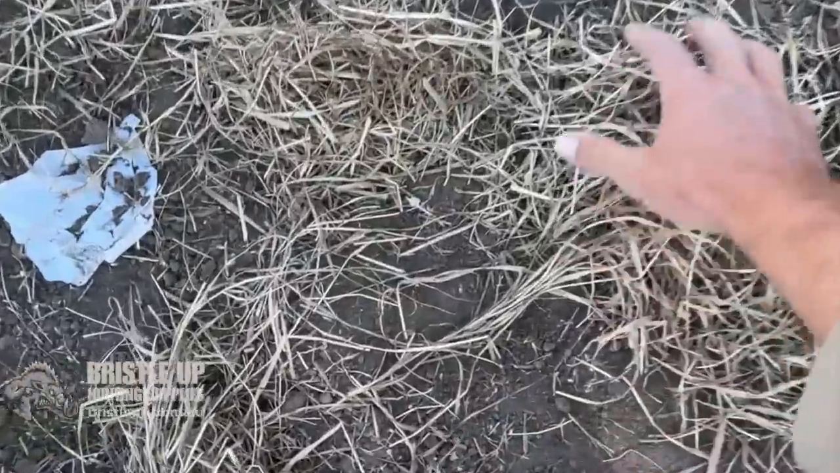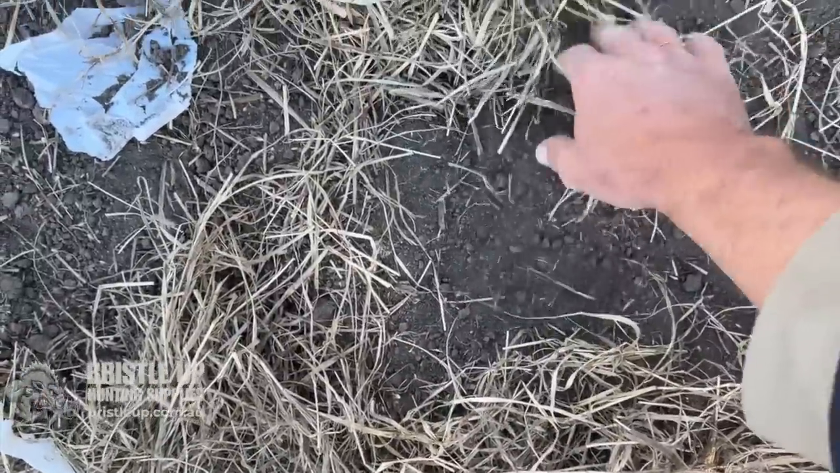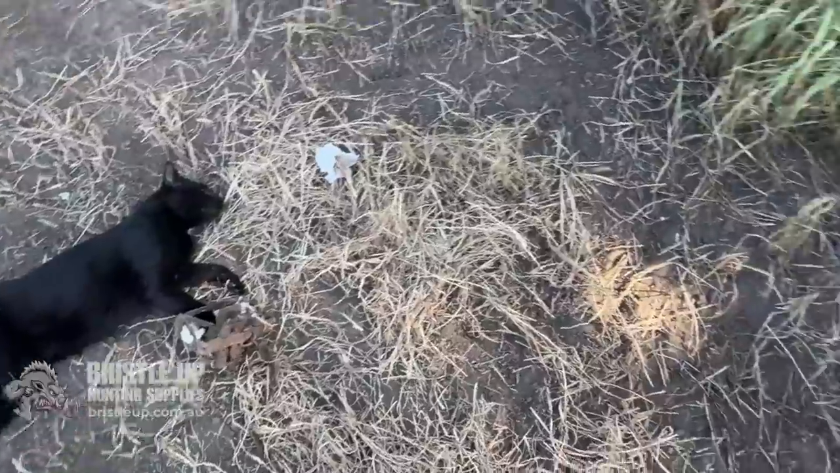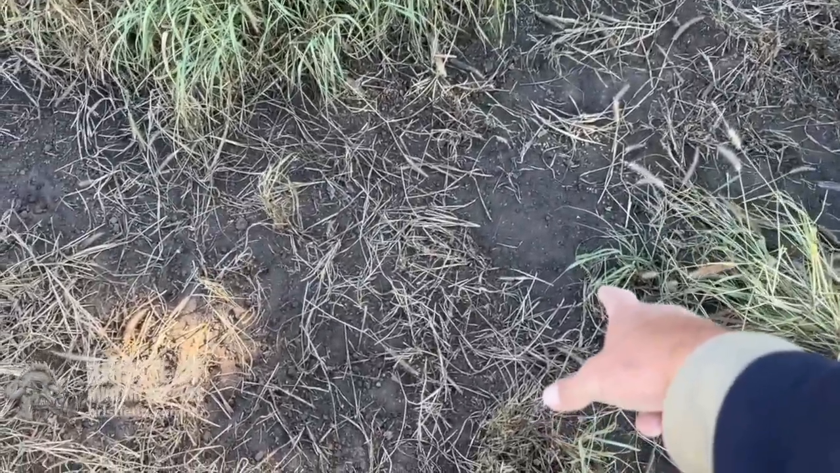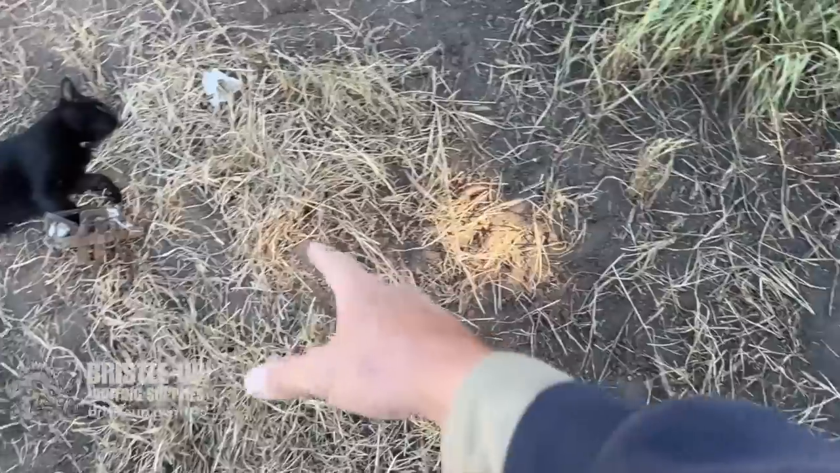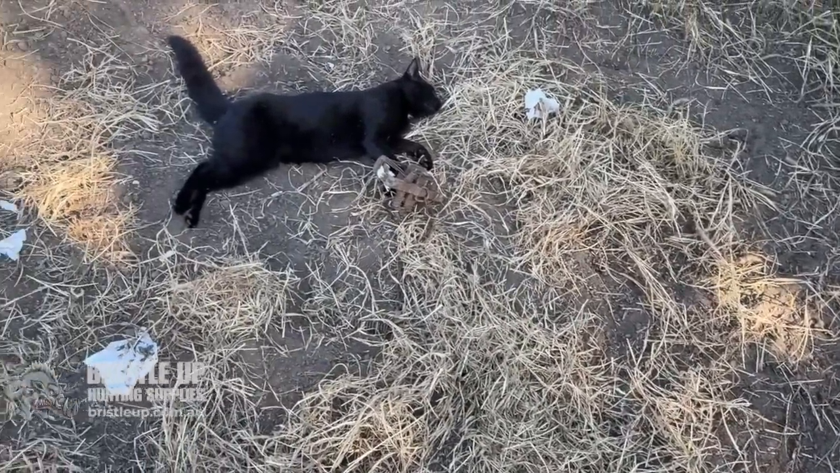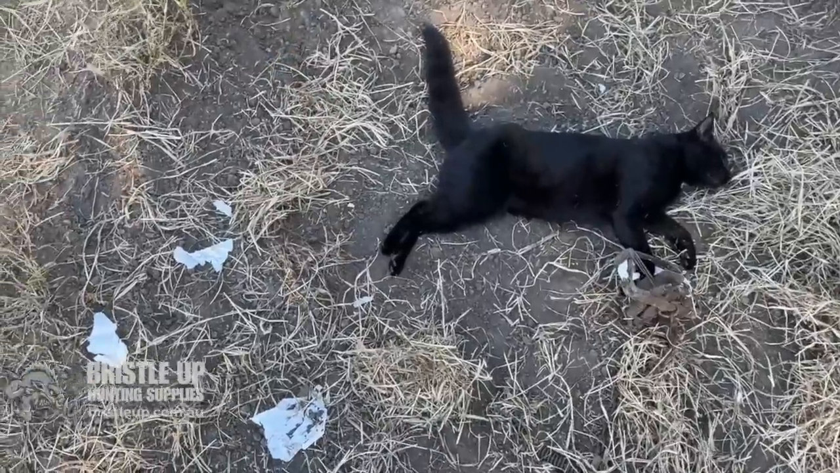Grabbed him and held him good. So this is the one that has those landscaping pegs holding it down. That trap there's still all good. He couldn't quite reach it from there, and so he hasn't disturbed it. So anyway, we'll get him out of the trap and get it reset.